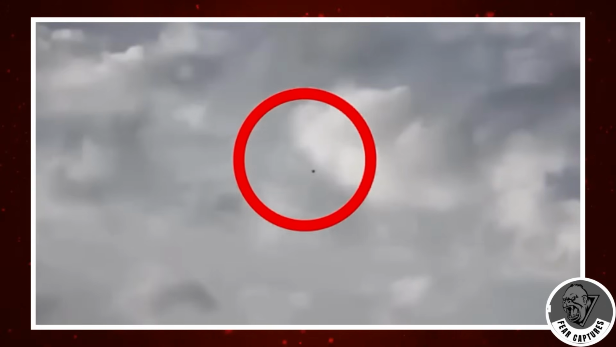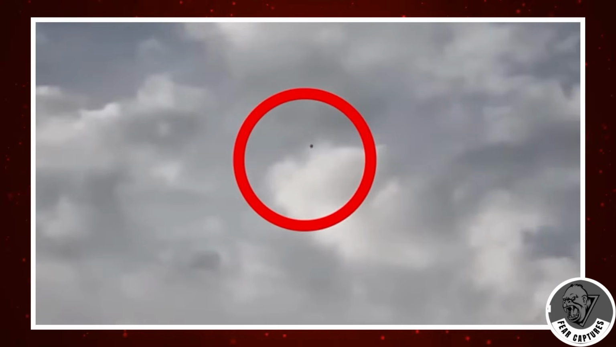Prepare to have your perception of reality challenged by this spine-tingling footage captured by a drone in the twilight hours over Porterville, California. On that fateful December day in 2023, amateur drone pilot Alanis found himself thrust into a realm of the inexplicable, as his aerial reconnaissance revealed a chilling anomaly descending from the heavens.